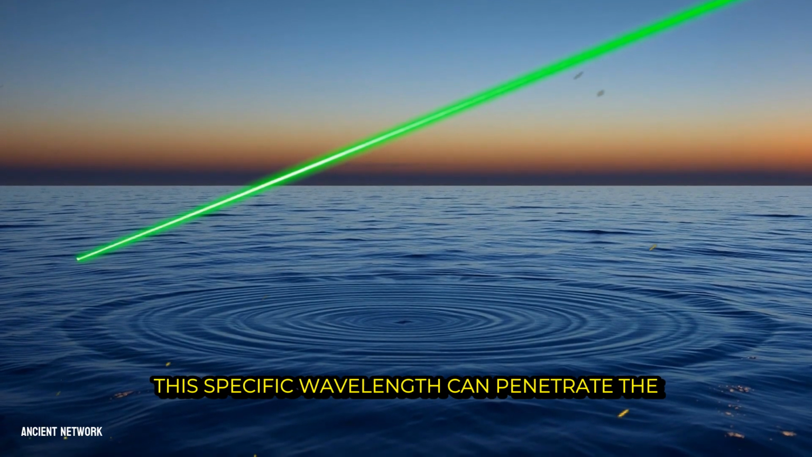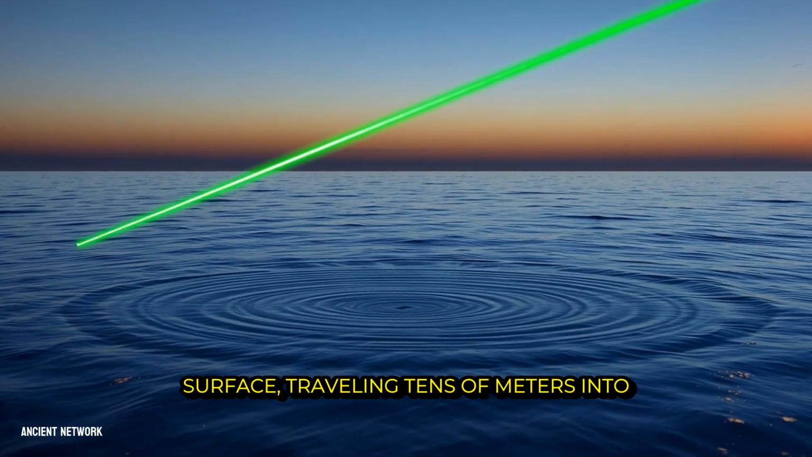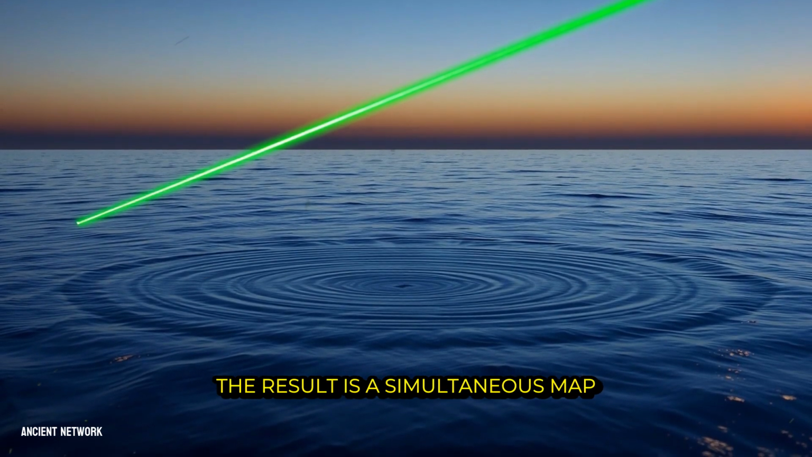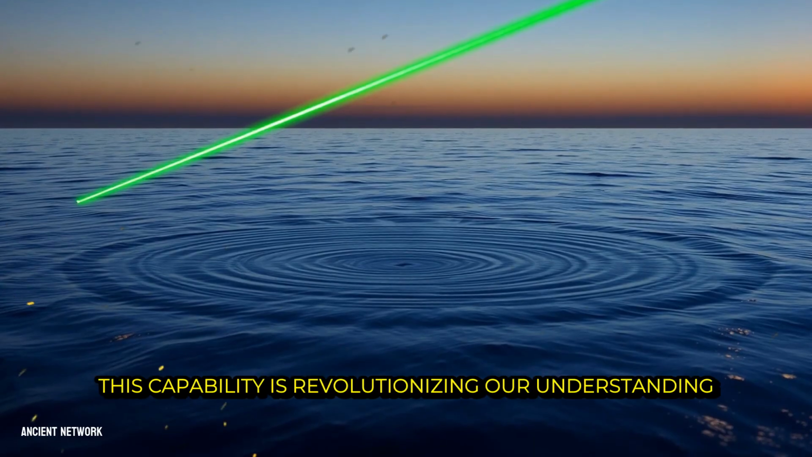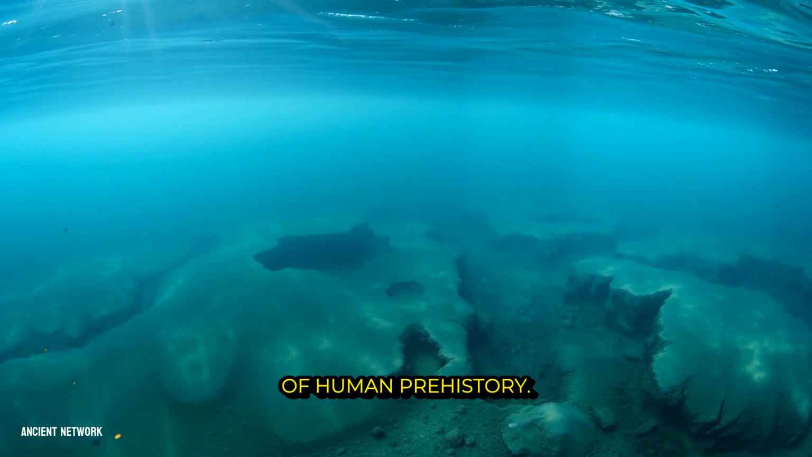This specific wavelength can penetrate the surface, traveling tens of meters into coastal waters and clear lakes before reflecting back. The result is a simultaneous map of both the water's surface and the topography of the seafloor or lakebed beneath it.